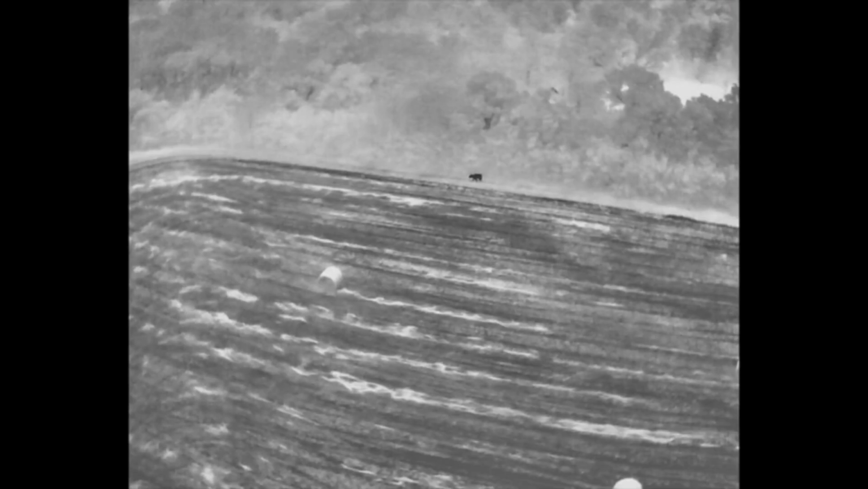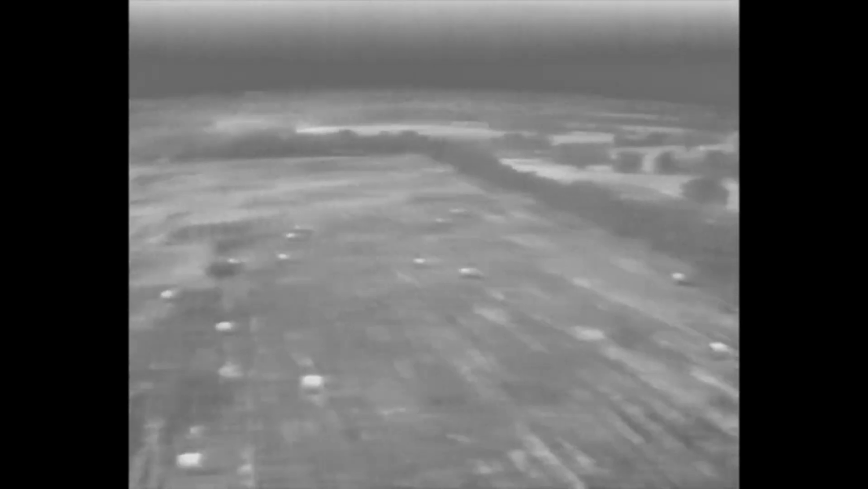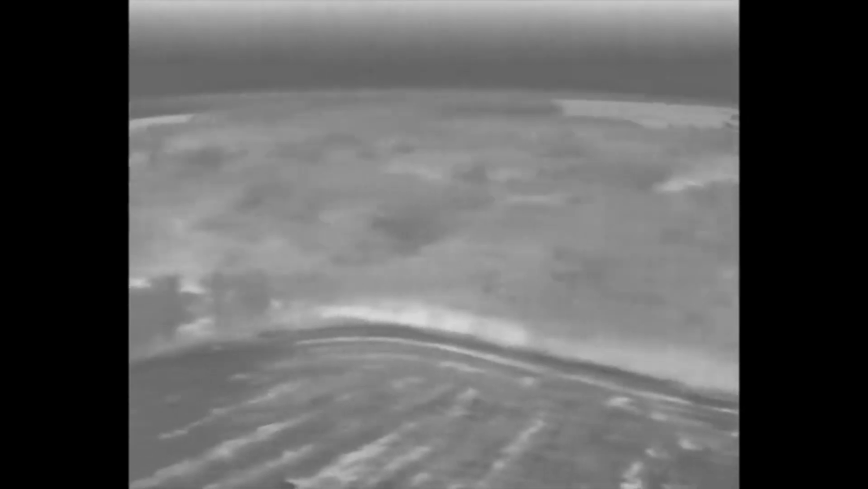Oh, there we got one on the side of the field. That's probably your boar right there. Then you've got some hay bales out here. This was a field that was cut for hay not too long ago. But anyway, that should give you a pretty good idea of what you're looking at with thermal performance.